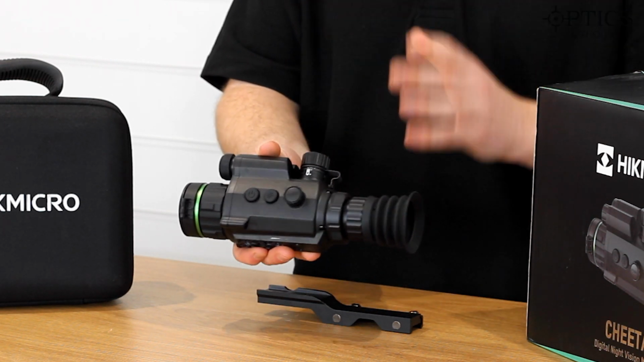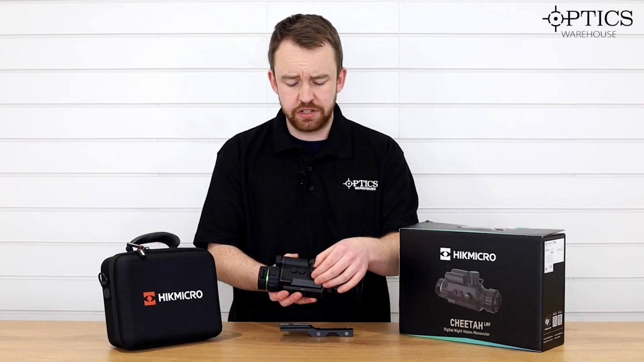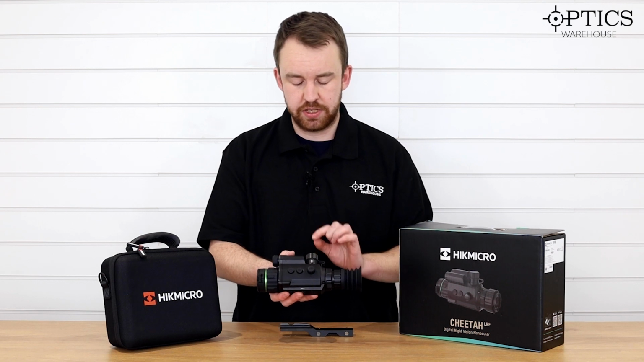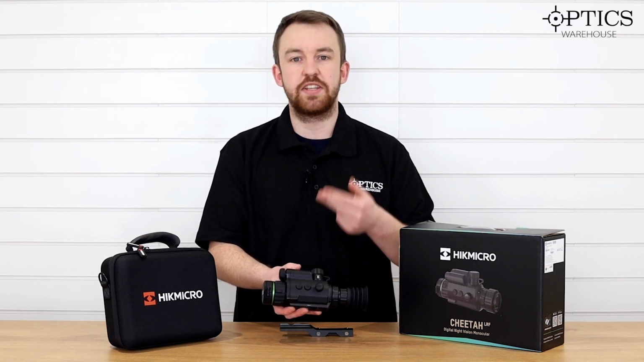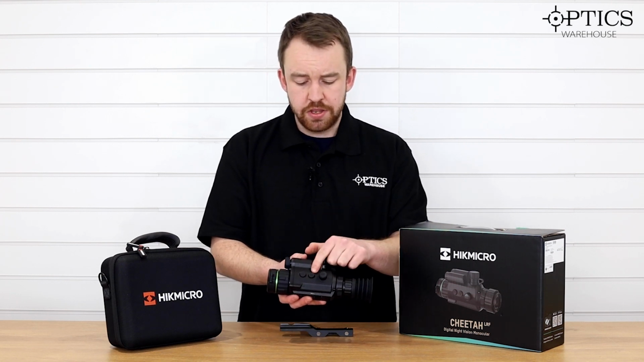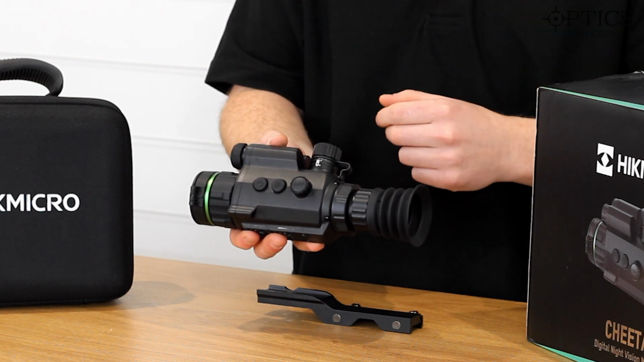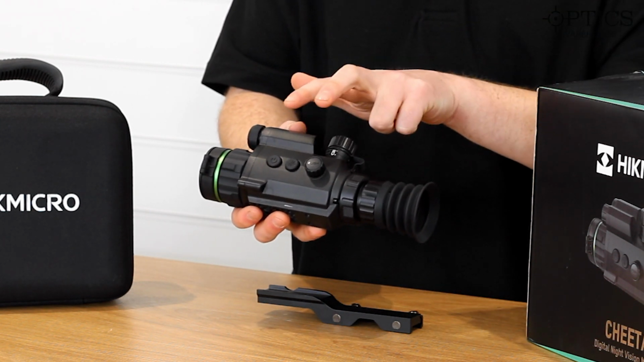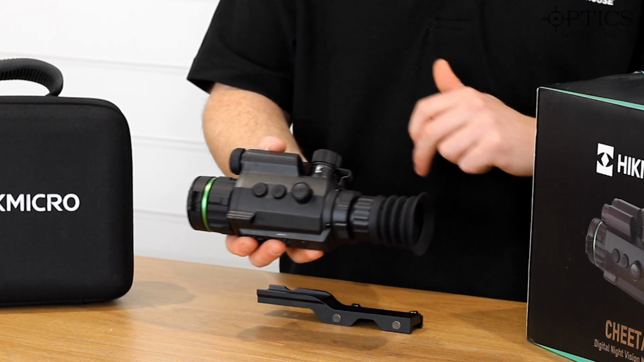So that gives you a range of sort of 2.7 to nearly 22 times optical mag. And so you scroll through there, and that steps up nice and smoothly. Press and hold, you go into your main menu, change your brightness, contrast, reticles, profiles, all that business. You've got your LRF button, you simply press that and obviously your LRF comes on and away you go. If you press and hold those two together and then release, that takes a picture. And then of course you've got your on and off button.